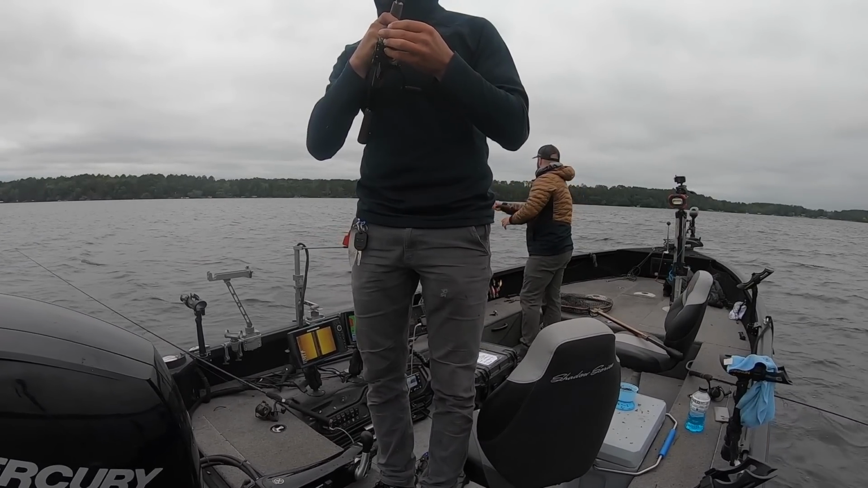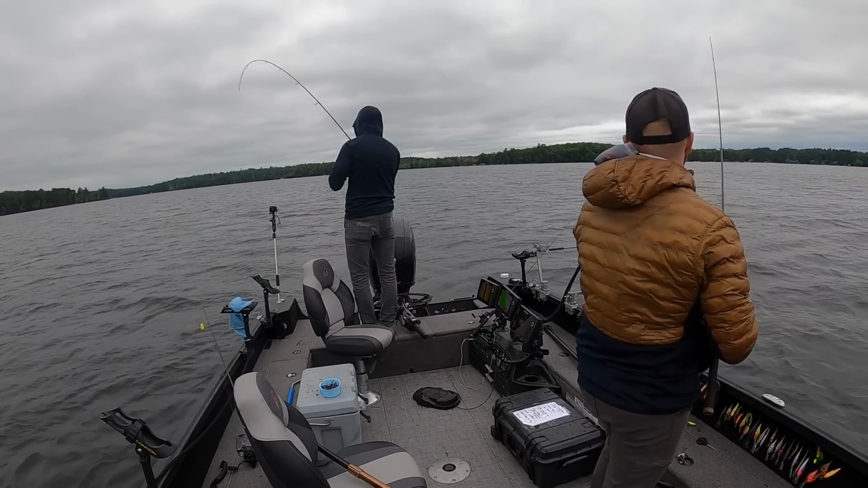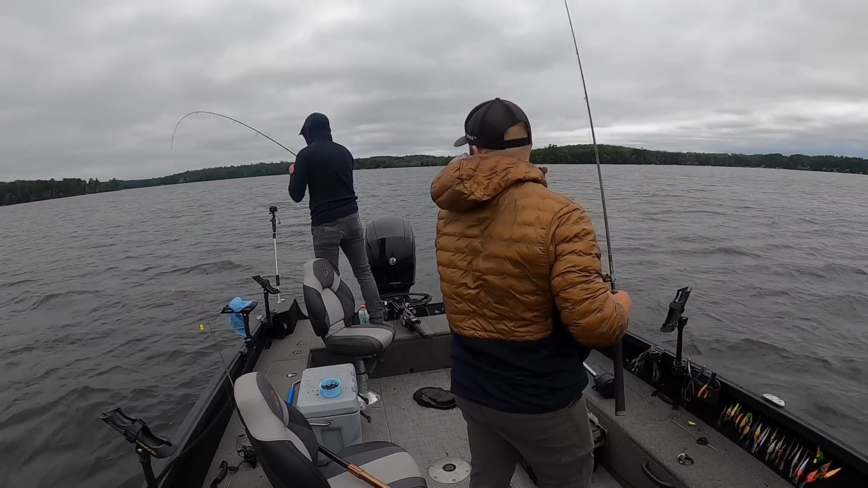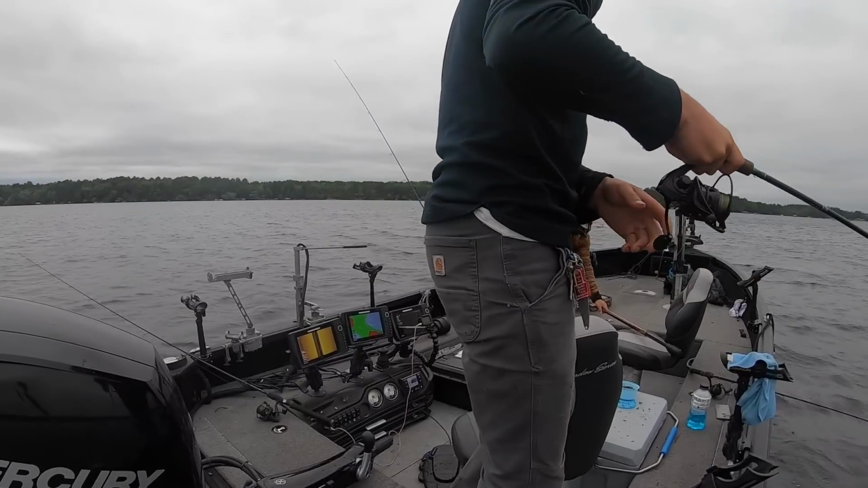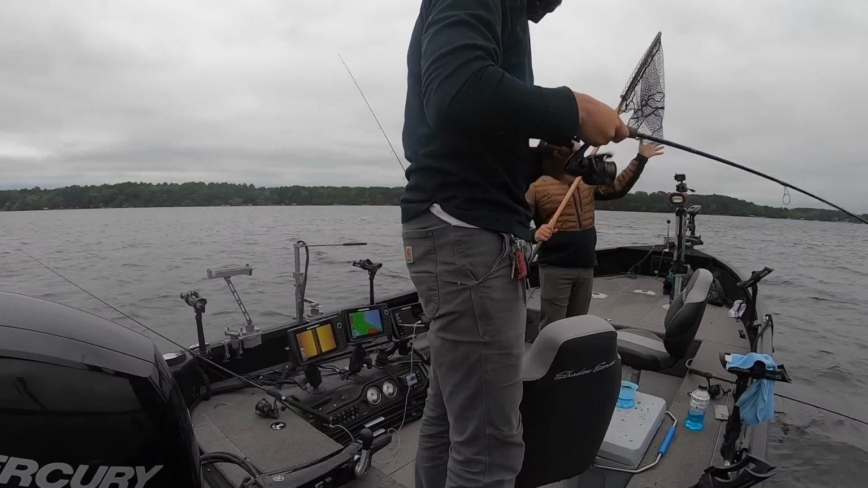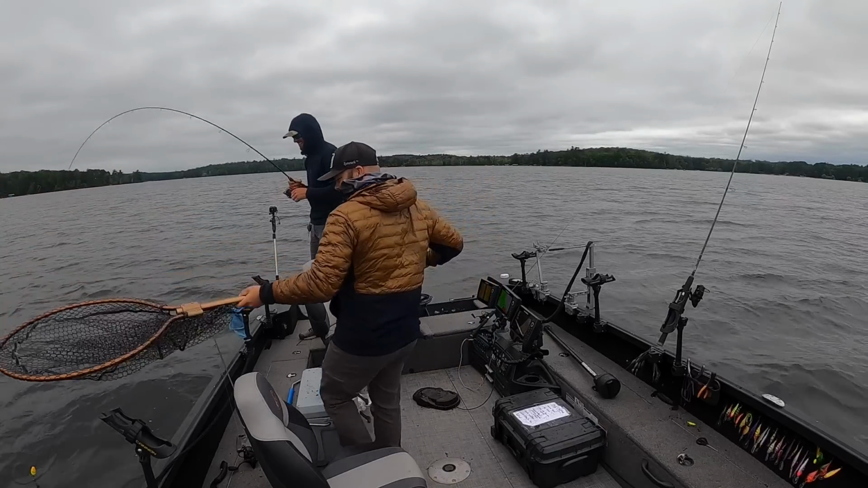I'm gonna drop this out there and hope a fish bites. I think it is. Dude, it's a nice walleye. Oh, it looks like it's a nice walleye. I got it. What did we stumble into? Man. It's happened to us a lot this season.